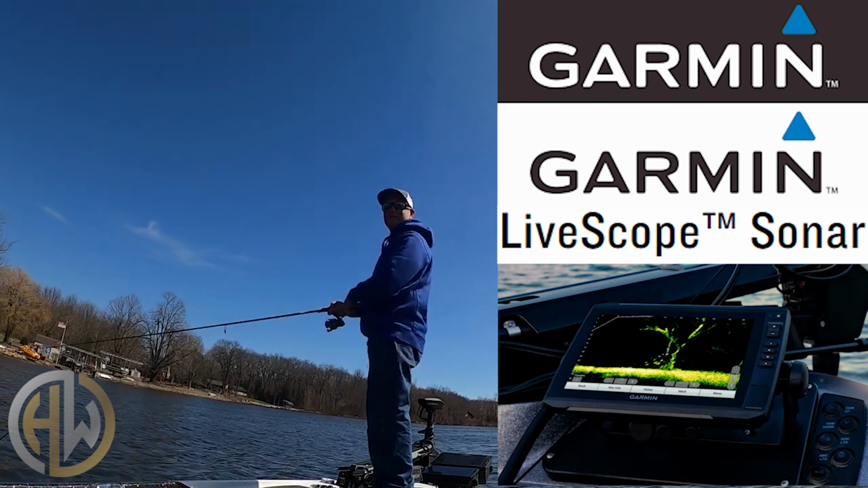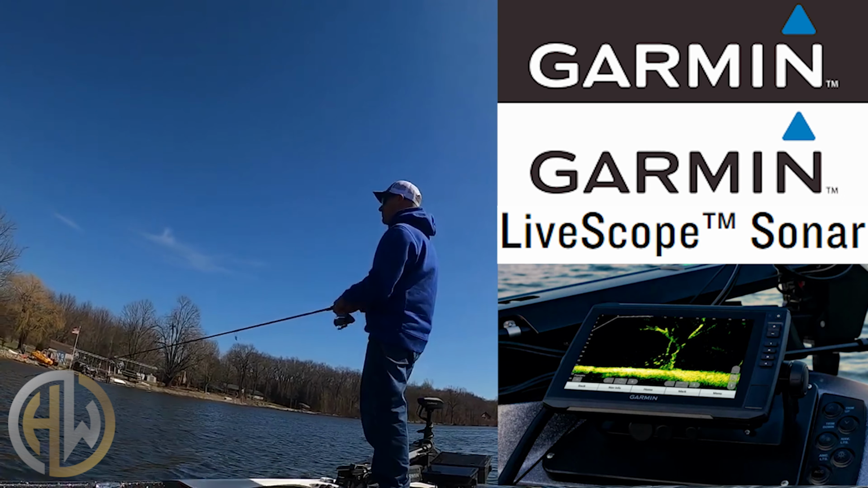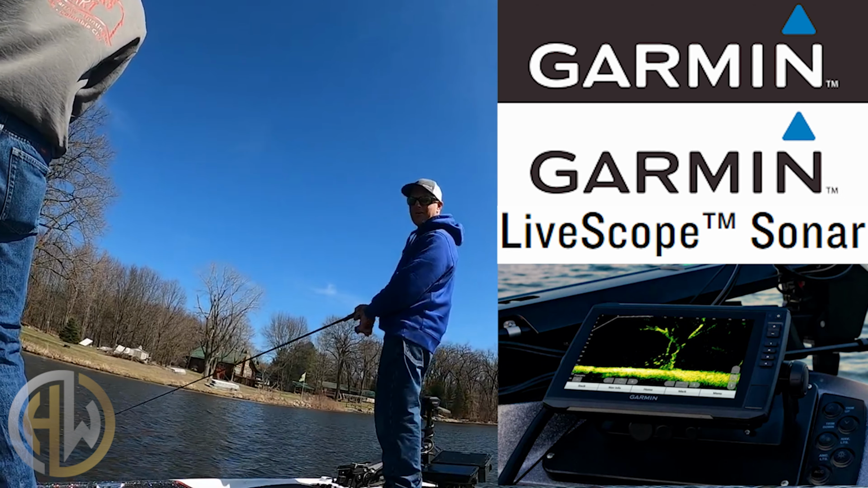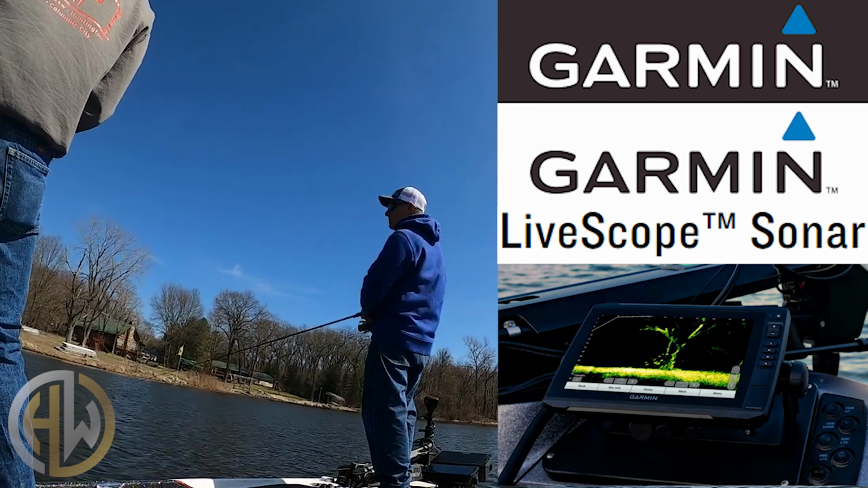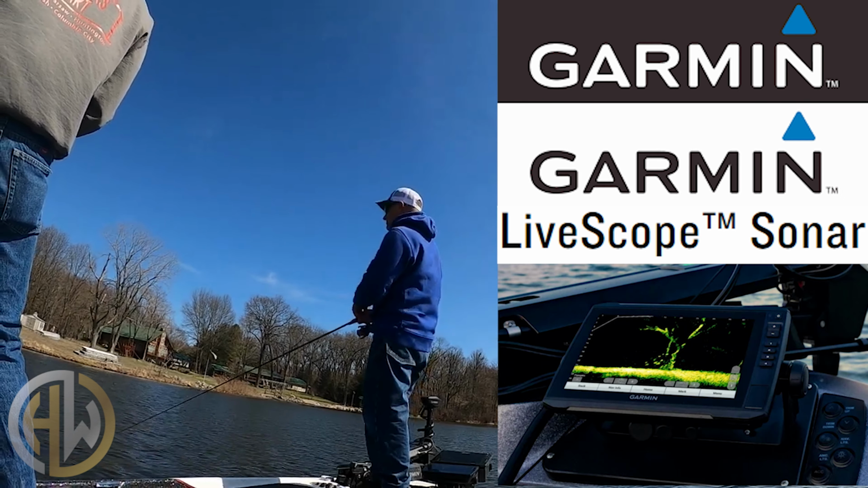Running through the shad. Behind you is real shallow. There's like a trough that runs along this shore. I think it's from wind action. We're in 2.5 feet of water. Water temperature is about 48 degrees, so it's still pretty cold. It is almost mid-April. Water should be in the mid-50s now. Fish should be thinking about staging for the spawn.